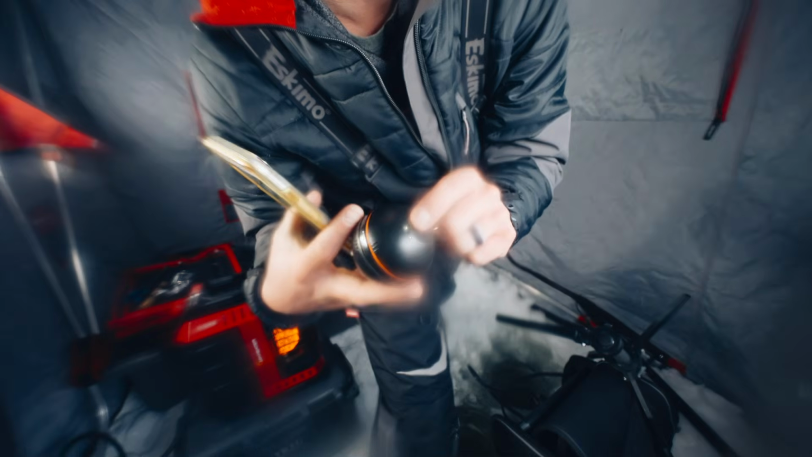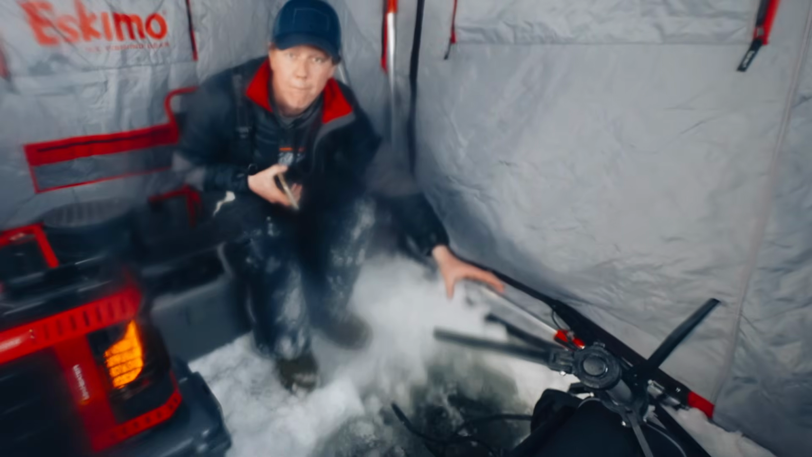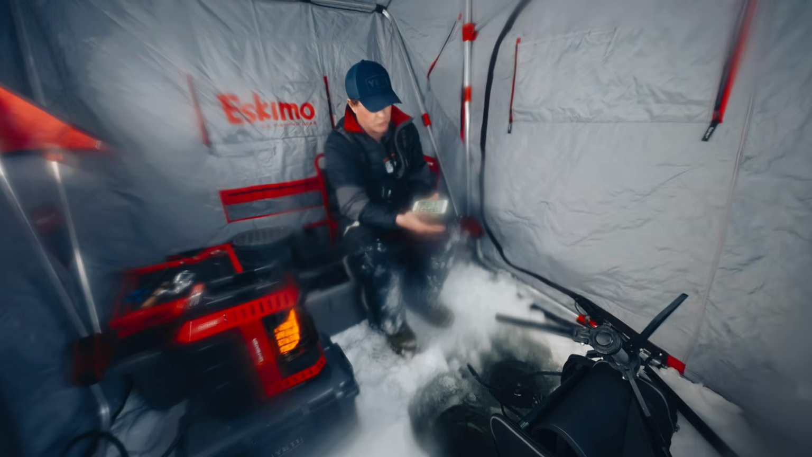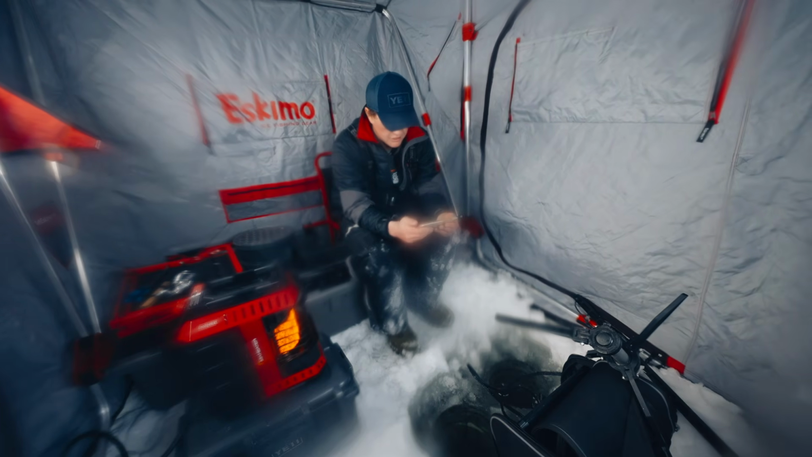You can see those two little bumps on the top. When those get wet, that's what triggers it to turn on. So watch this. We're gonna turn it on. And it floats and it balances, so it just rests in your hole. Here, we're gonna go to the Deeper Sonar app and it should just connect.